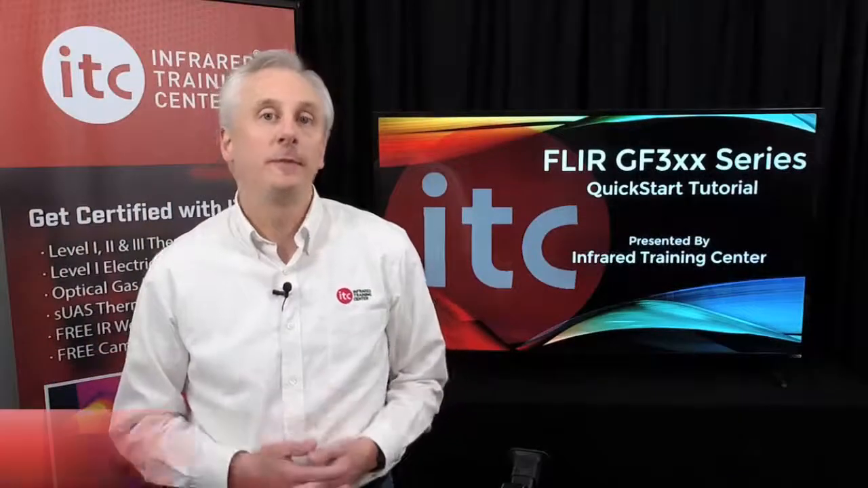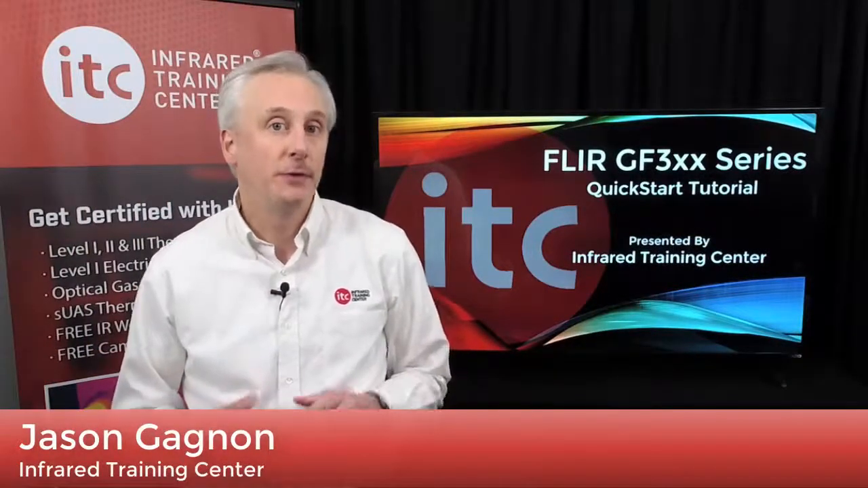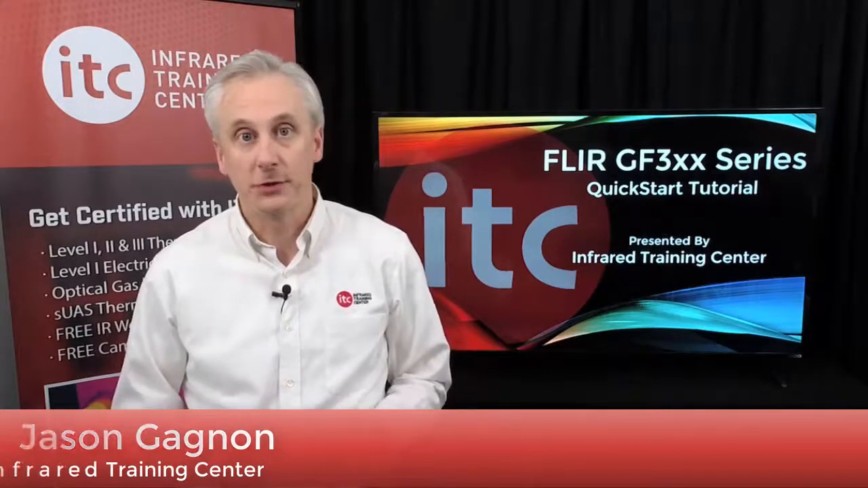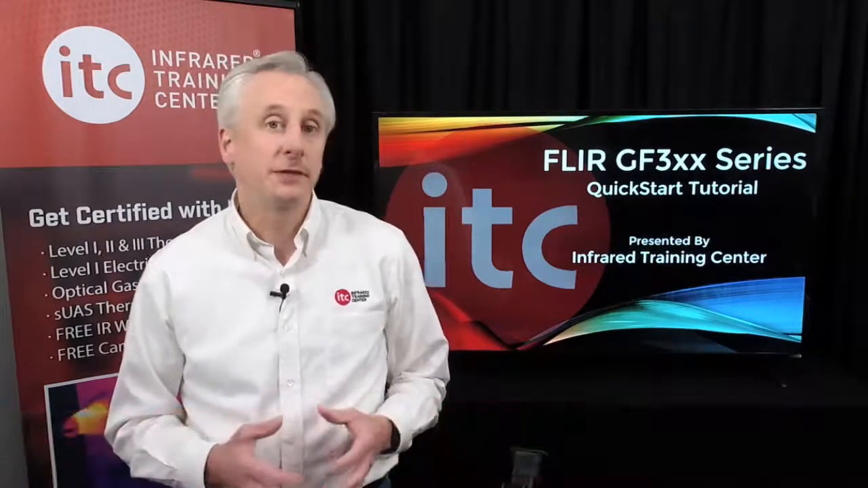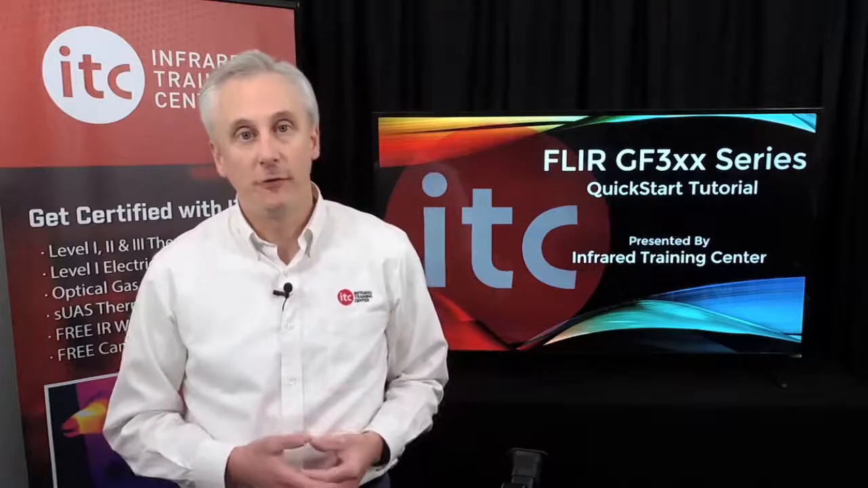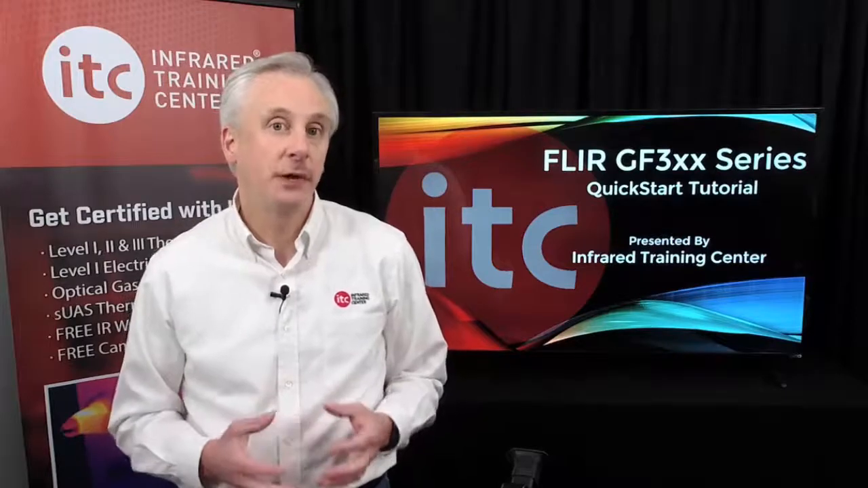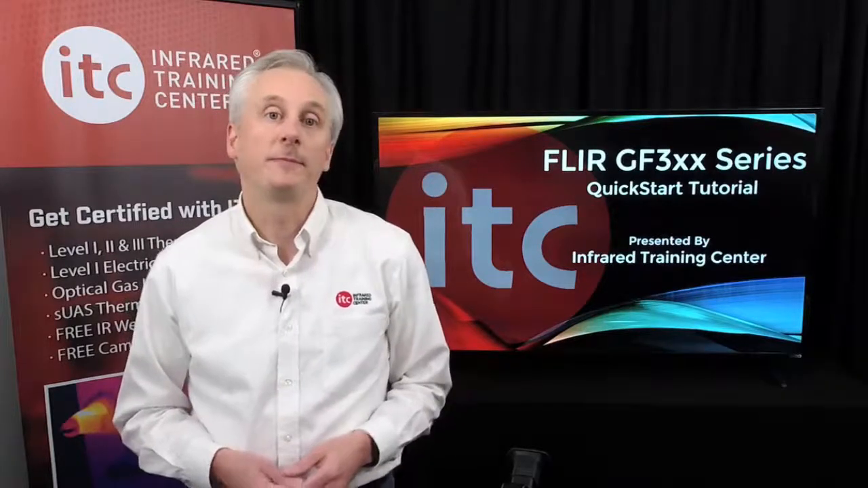Included with the camera are all the essential components and accessories required to get you up and running with your new thermal imager as quickly as possible. This segment will orient you with the basics of unpacking your camera, including an overview of battery charging, what accessories are in the case, plus how to register your new camera.